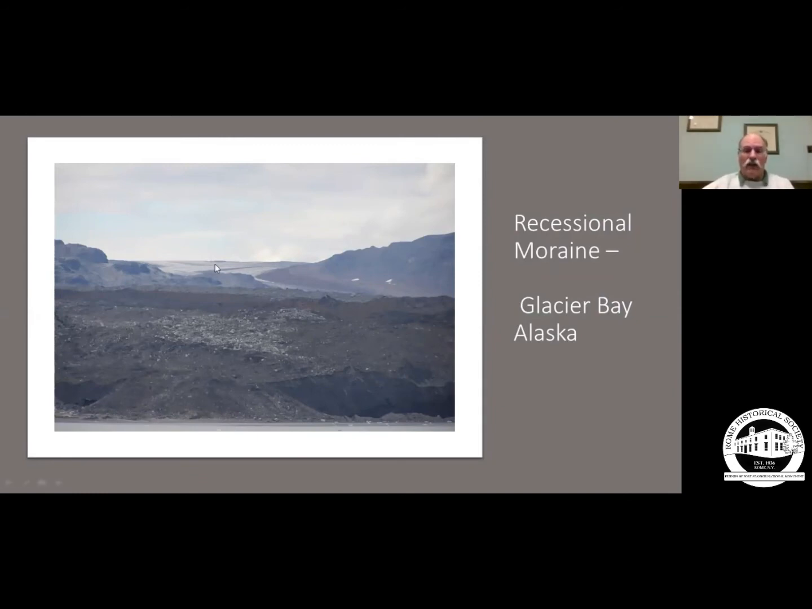A couple last things. Here's the Glacier Bay, one of the ice sheets at Glacier Bay National Park up in Glacier Bay, Alaska. And here's the sediment. This is more like the piles of moraines that we find here in central New York.